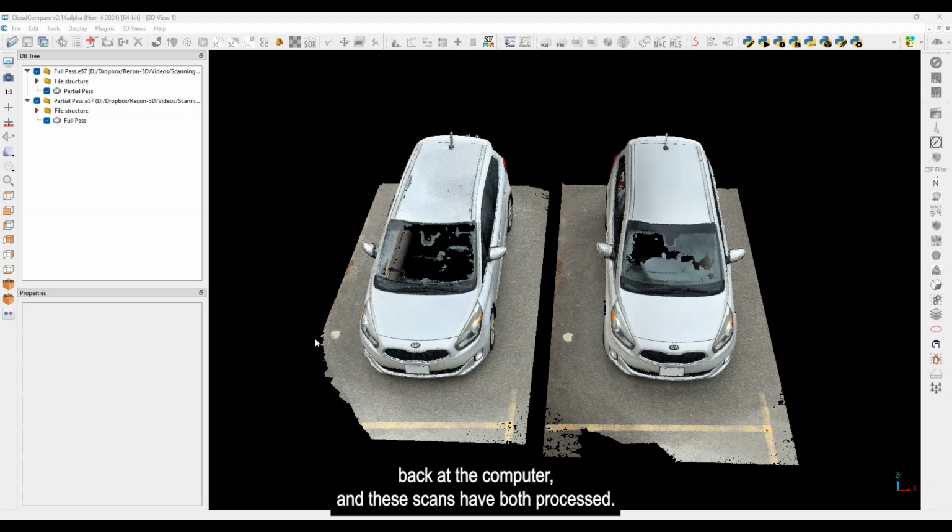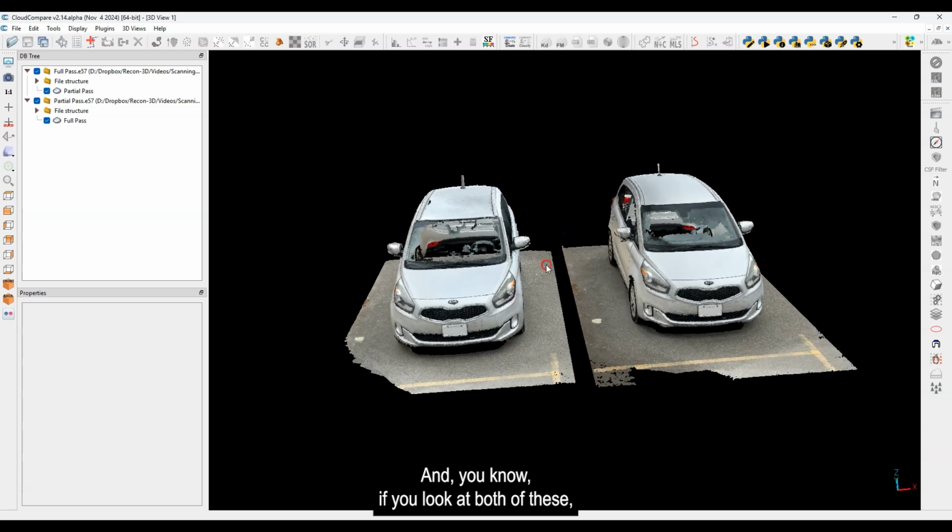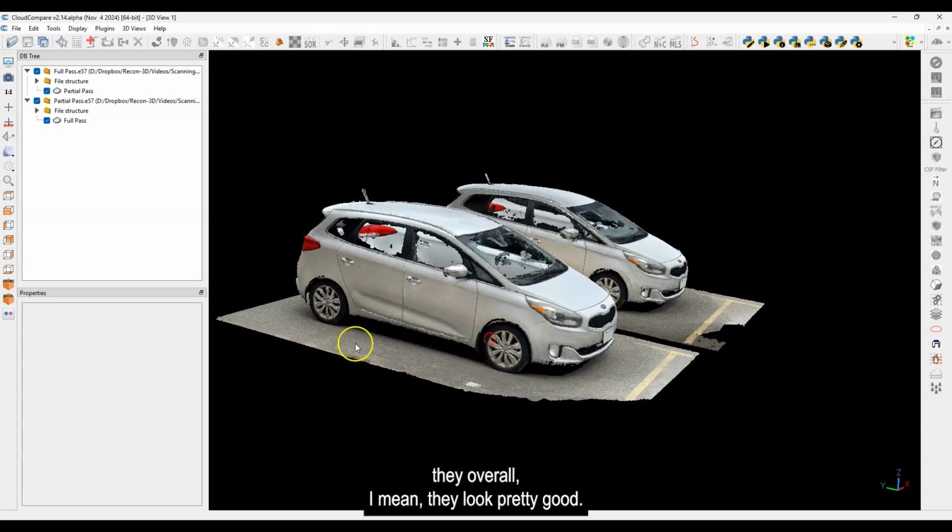Okay, so we're back at the computer, and these scans have both processed. The one on the left is the one where I did the partial pass on the roof, and the one on the right is the one where I did the full pass and got that extra data. If you look at both of these, overall, they look pretty good.